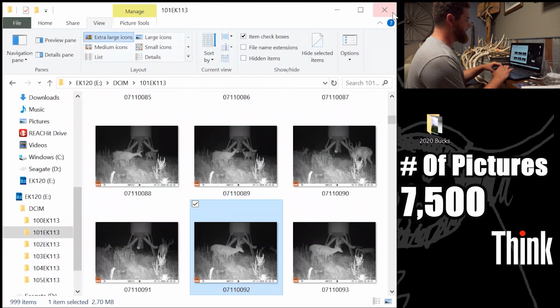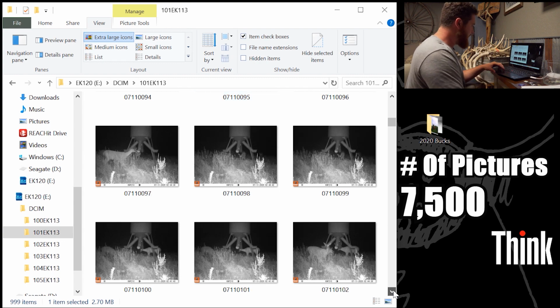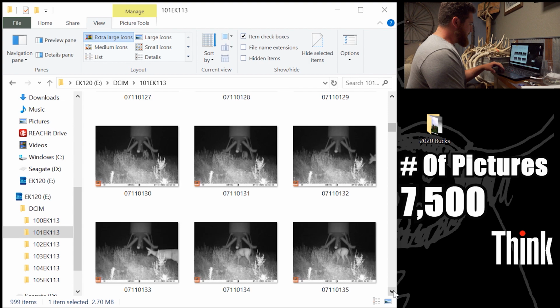I got some footage of him, but it was super, super dark, and I'm not even gonna show it because it's kind of junky. But I only saw him that one time. I didn't hunt here very often though with the camera. So that's awesome. I love that buck. He needs one more year.